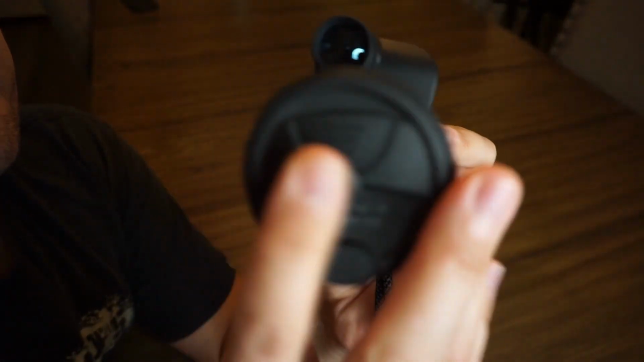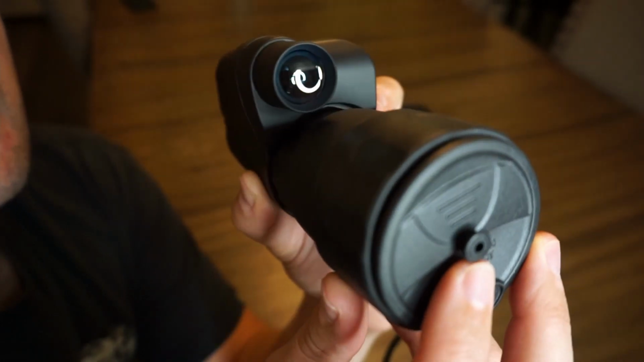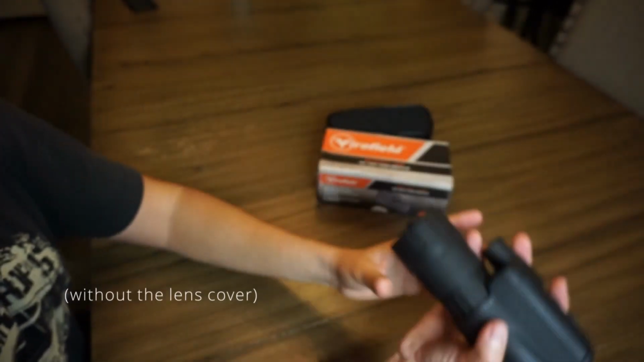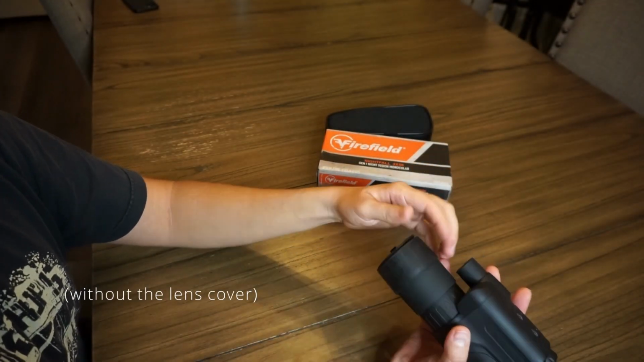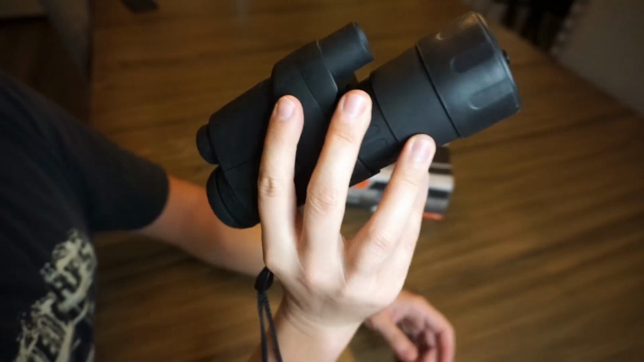something worth mentioning. This peels off, a tiny little hole there, and on the warning it says do not open in daylight. It allows, in brighter conditions like this, for you to still use a scope. You can see there's still light coming through. You can see the table on the other side in the box that came in. If you were to use this in this much lighting, expect to damage, like permanently damage, the light intensifier. If you guys have any questions, leave them in the comments.